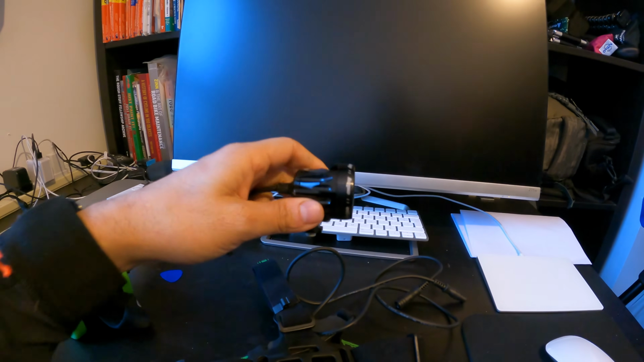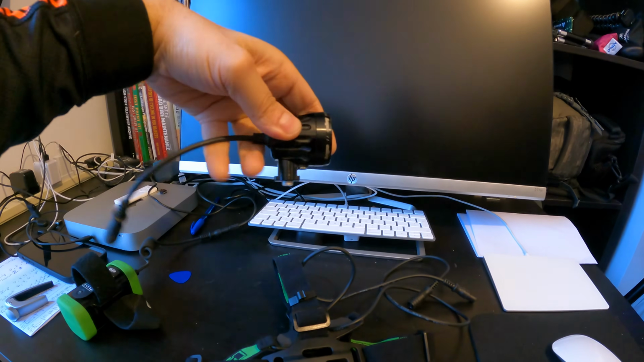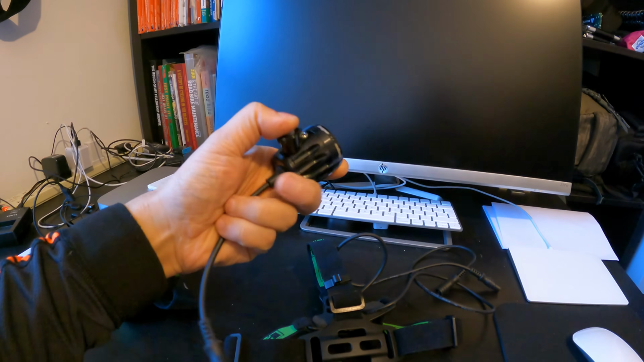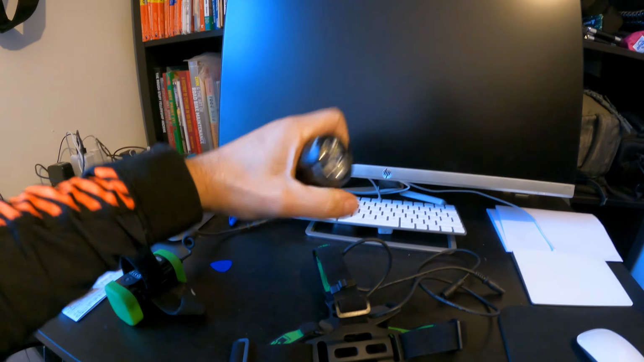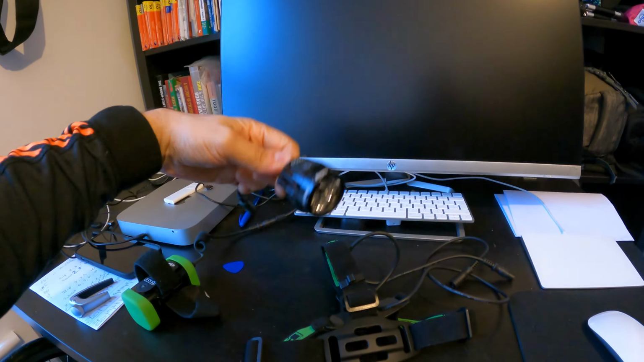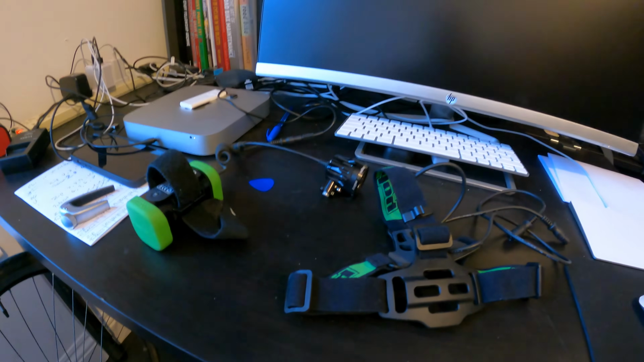So the way this fits onto the bike mount is through a bayonet type fitting, and it's really solid, really secure. It's a really good quality light, this. So yep, really like it, really good kit, and like I say, you'll get to see how bright that is when we go out this evening.